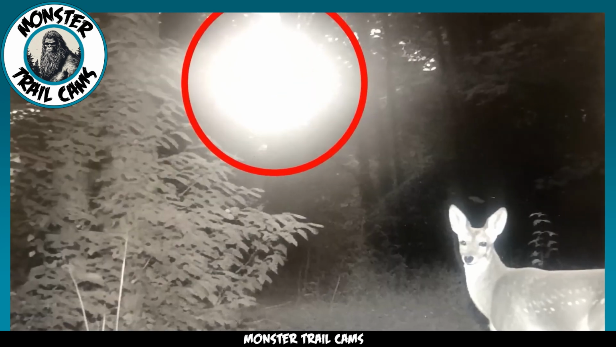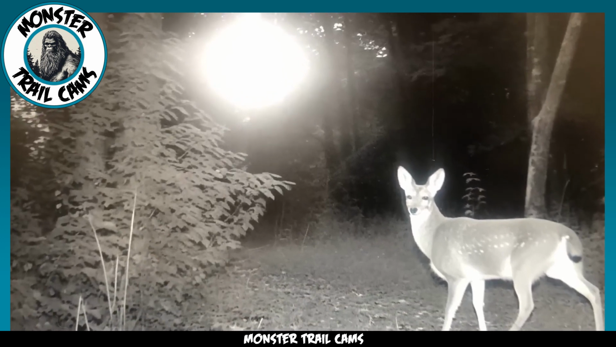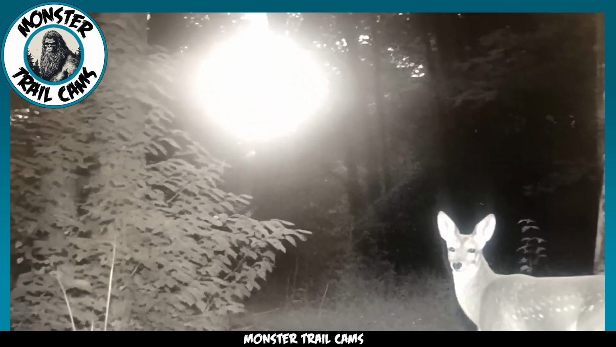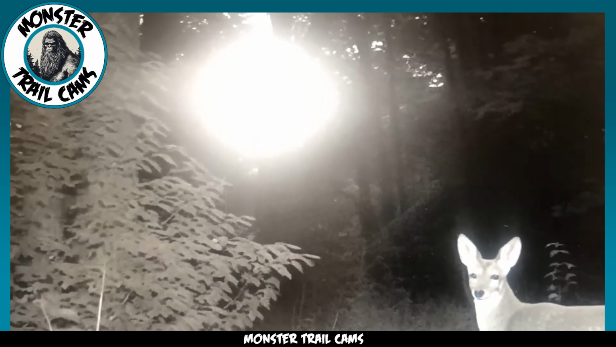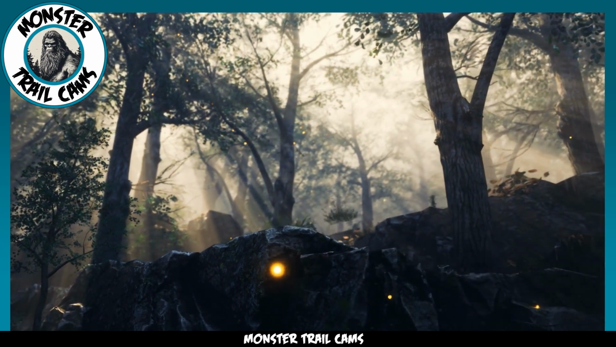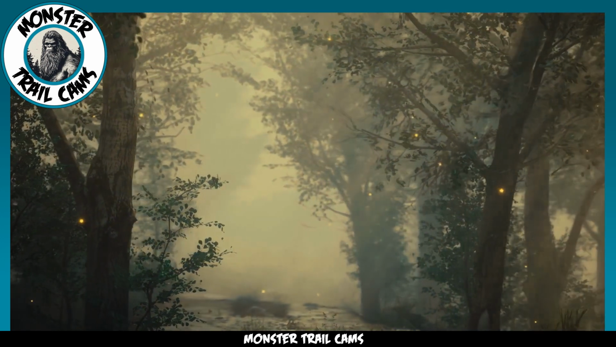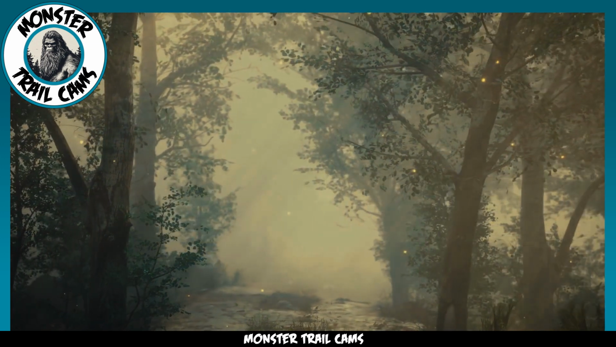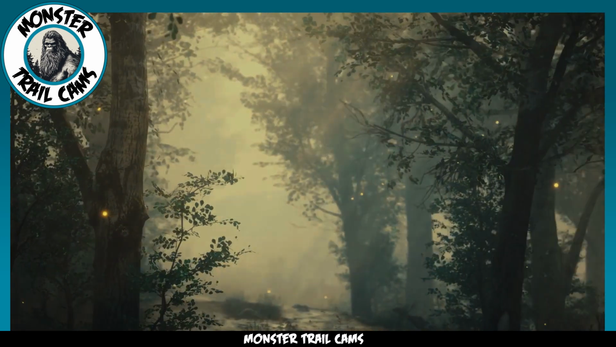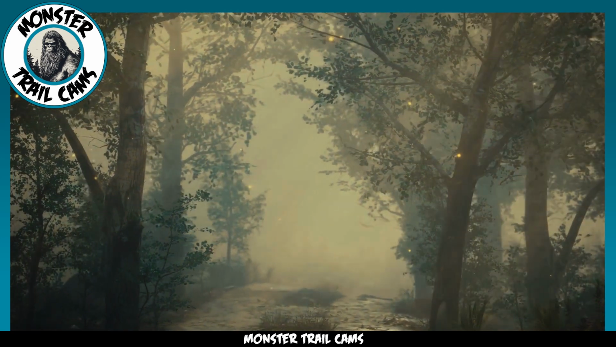What could be the source of this mysterious light? The deer, seemingly ensnared between two sources of illumination in a forest that should be cloaked in darkness, appears to be experiencing something out of the ordinary. Some have ventured into the realm of the supernatural to explain this enigmatic scene. Theories of orbs, spheres of light that are often associated with the presence of spirits or otherworldly entities, have been proposed. Could this deer be having an encounter with forces beyond our understanding?